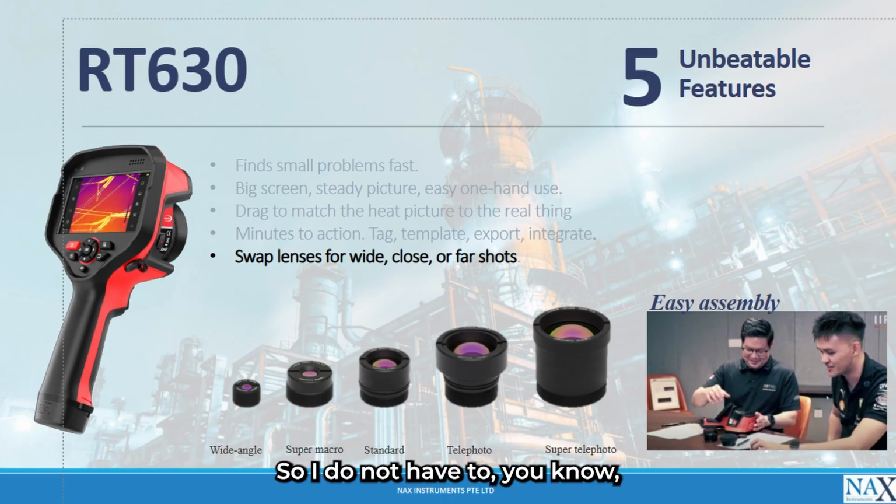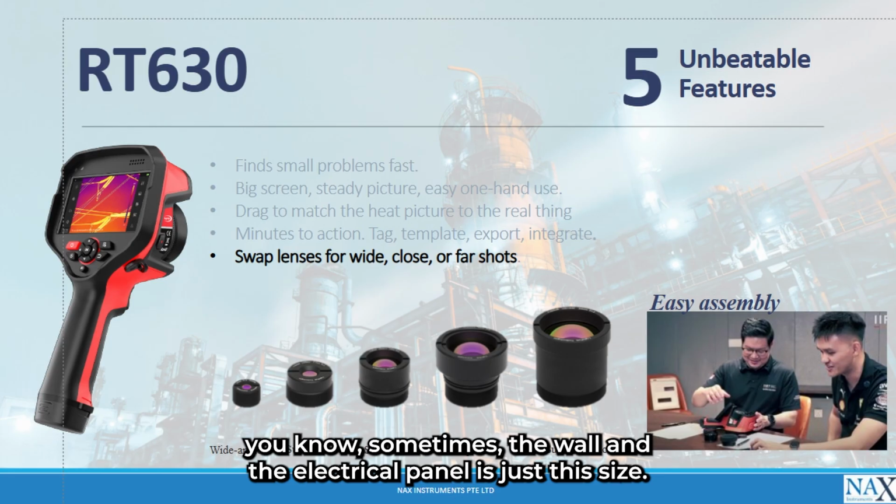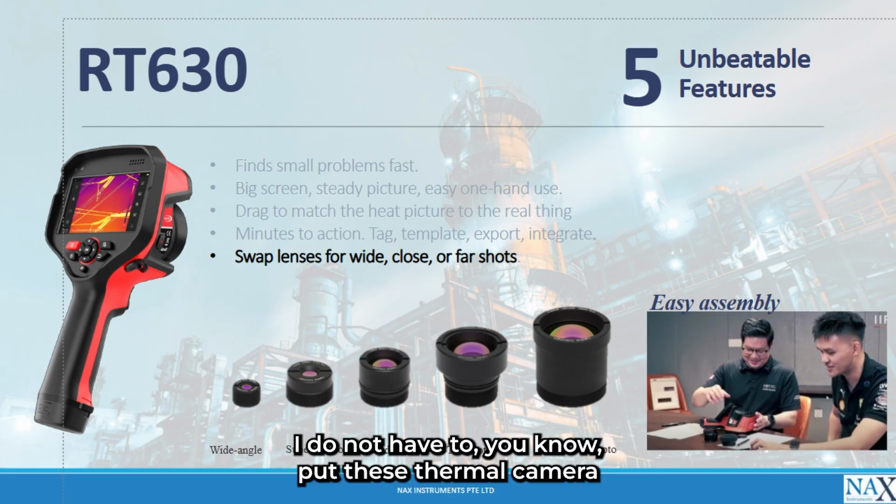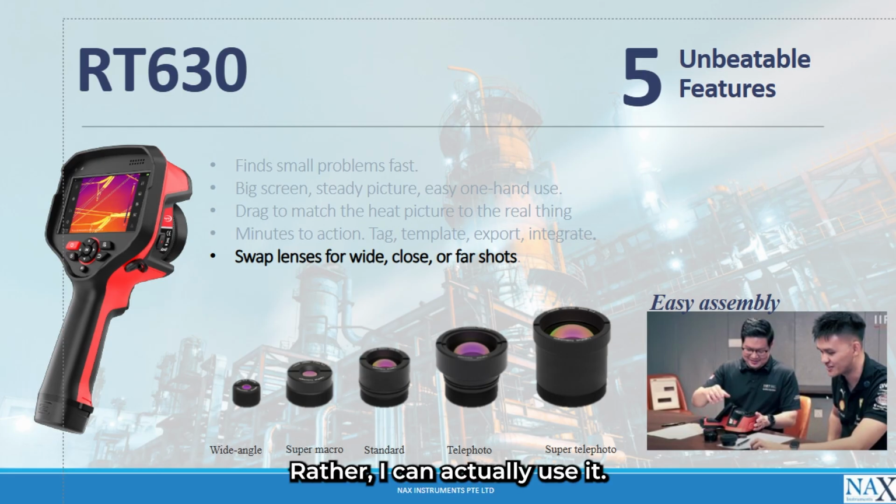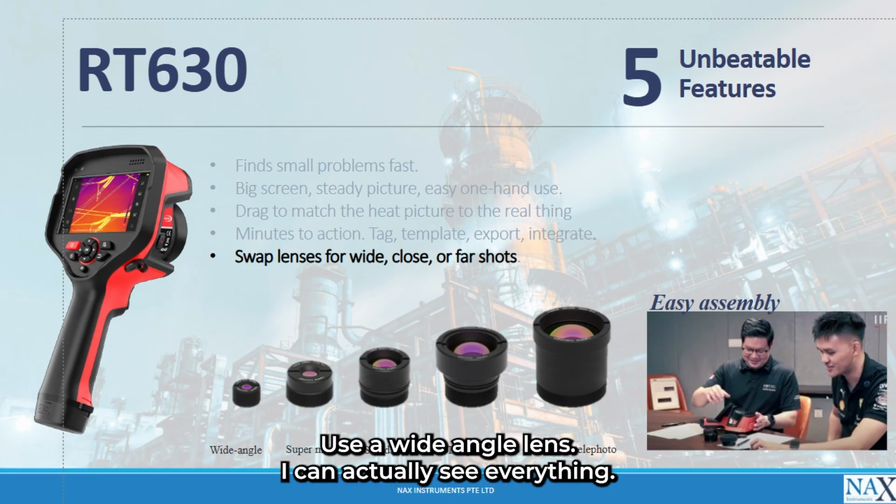Sometimes the wall and the electrical panel is just this size. I do not have to put this thermal camera at the wall and then not know what I am actually seeing. Rather, I can use a wide angle lens and see everything.